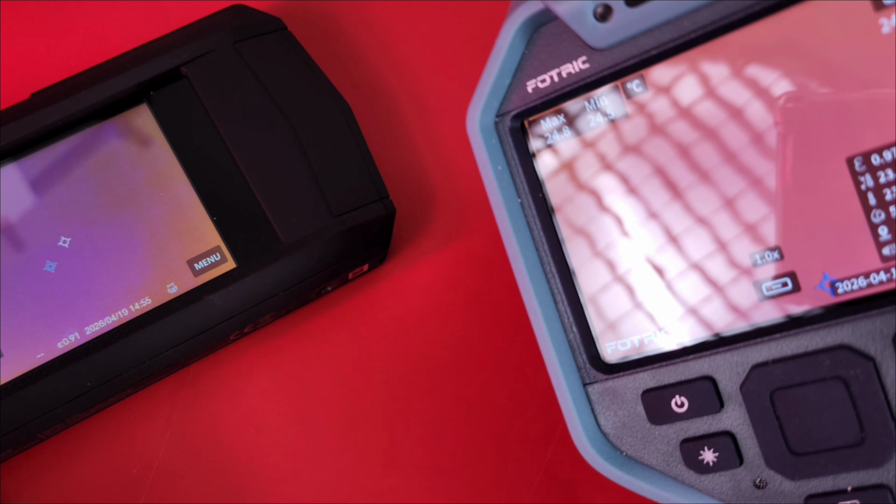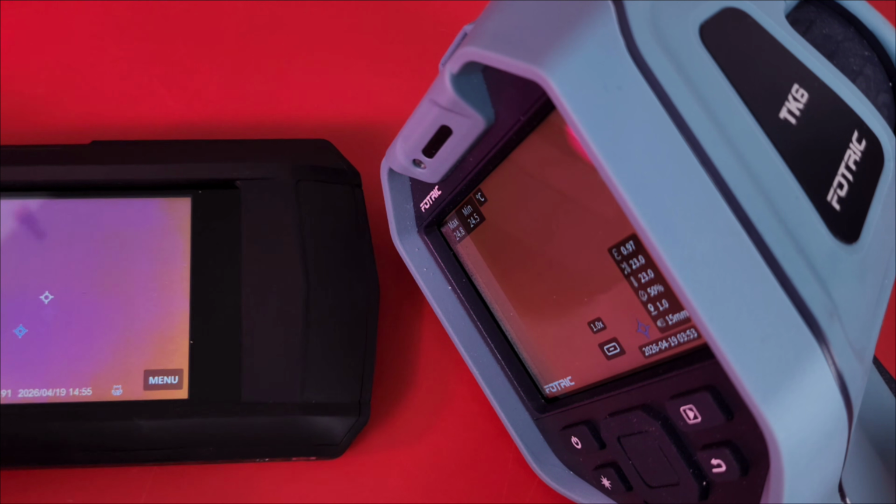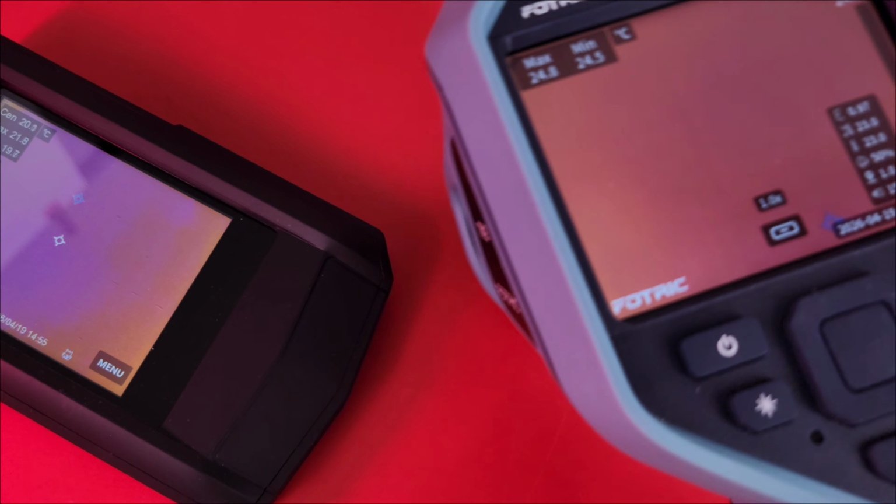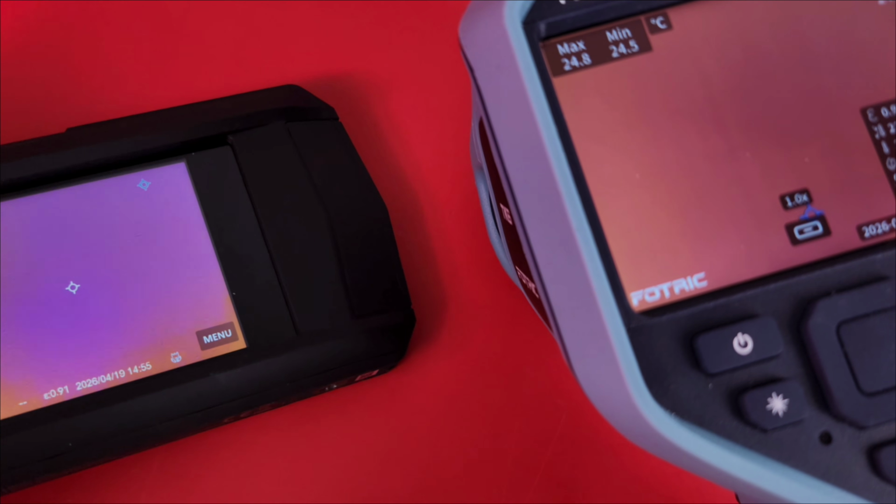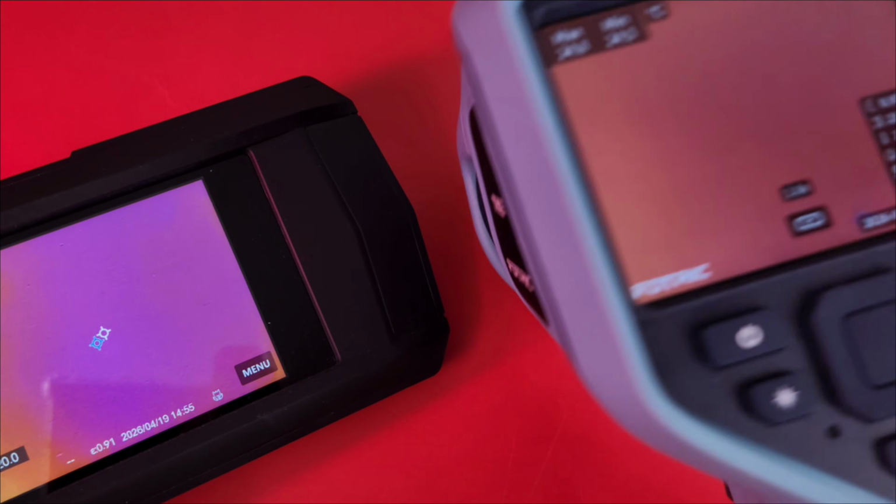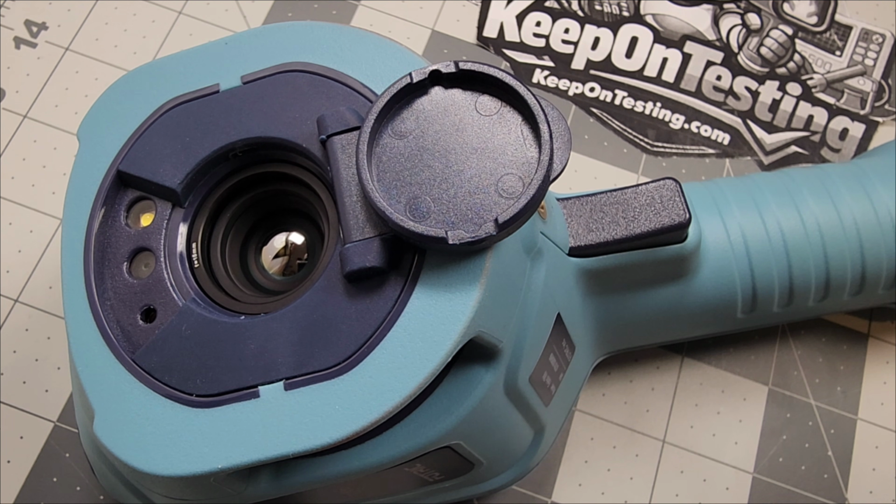100% something to be said for portability. The big TK6 on the right, not the smallest, nowhere near it. A little on the large side, actually, for handheld, but I've got to say, using it on and off for over a month, the ergonomic factor is outstanding. What a great thermal camera to use. So easy to hold, never get tired. And compared to that little one, I'll take the big one any day of the week. I have absolutely nothing negative to say about the TK6. It is a gorgeous, well-built camera that really can stand the test of time.